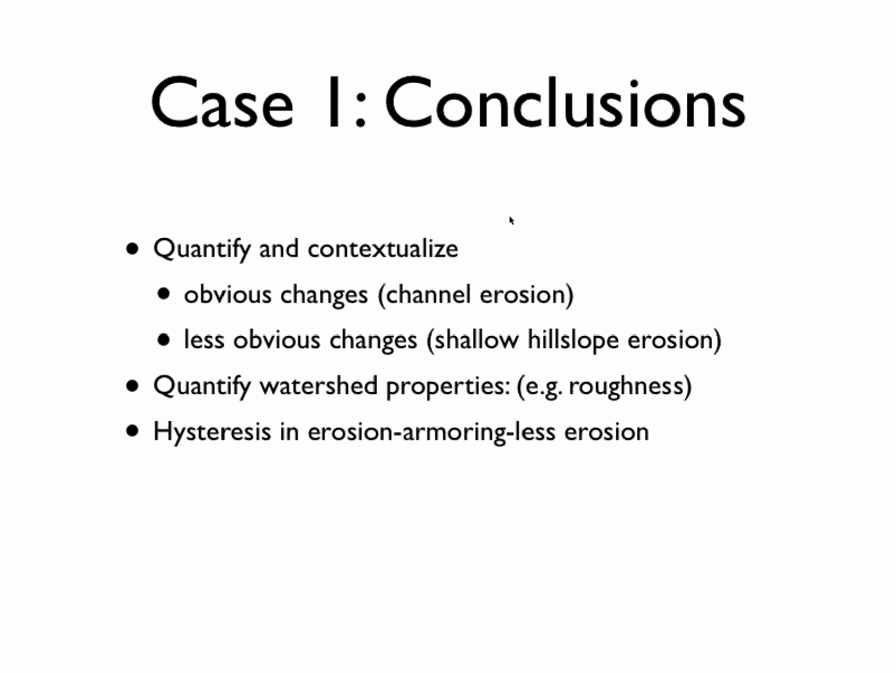So some of the conclusions from this first case study are that with terrestrial LiDAR, we were able to quantify and contextualize things. We could see obvious channel erosion, which would make sense and you could visualize in the field going out there. But we also saw less obvious changes. We saw shallow hillslope erosion on the order of a couple centimeters.